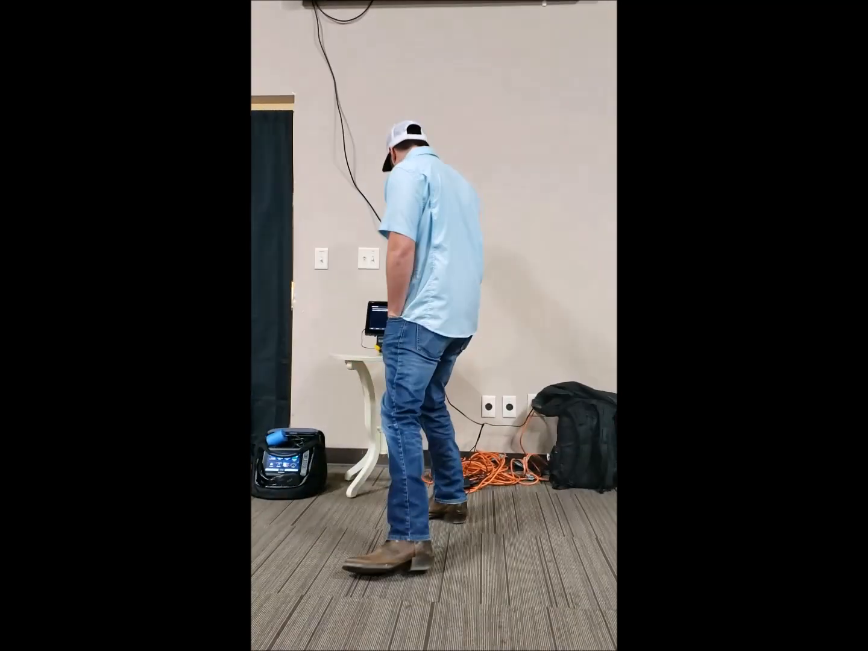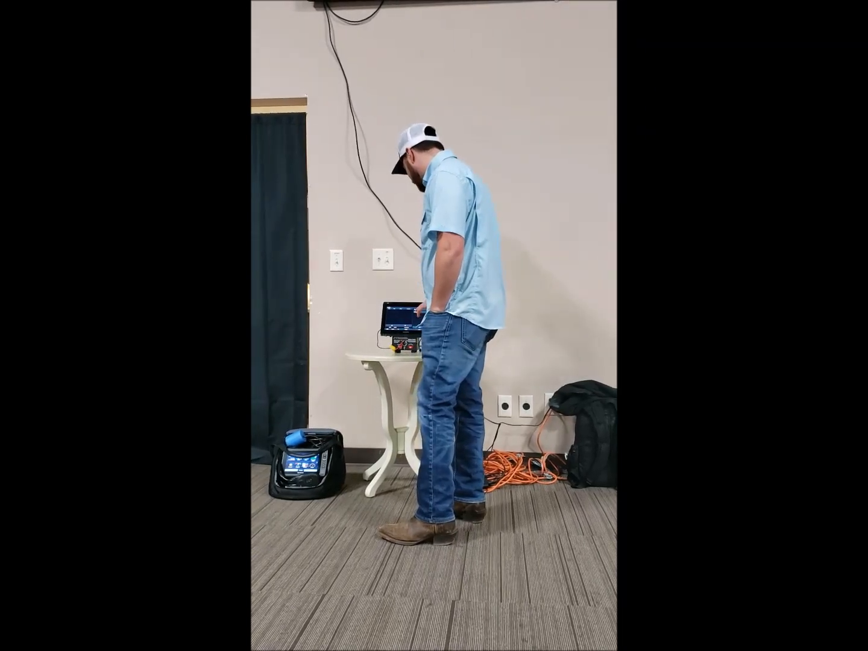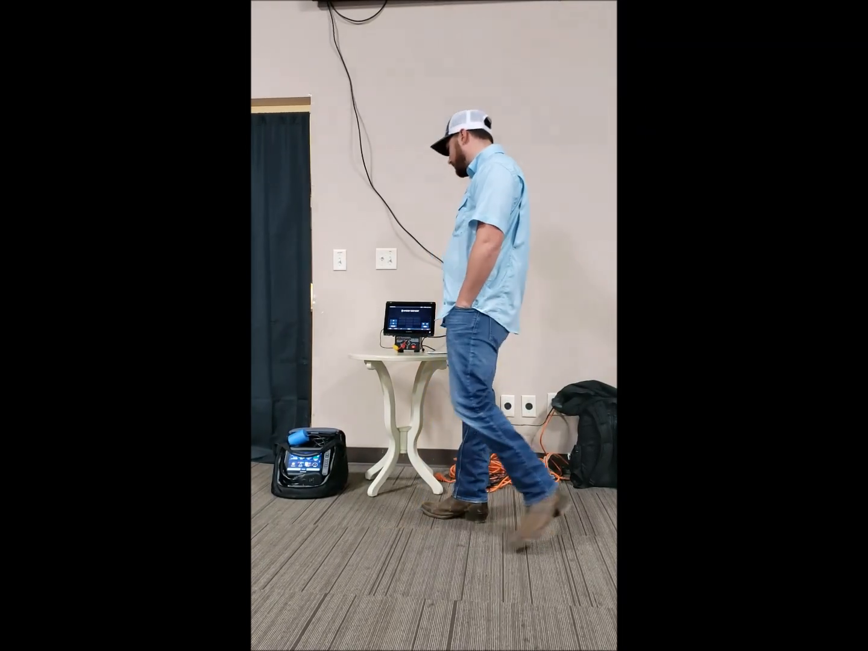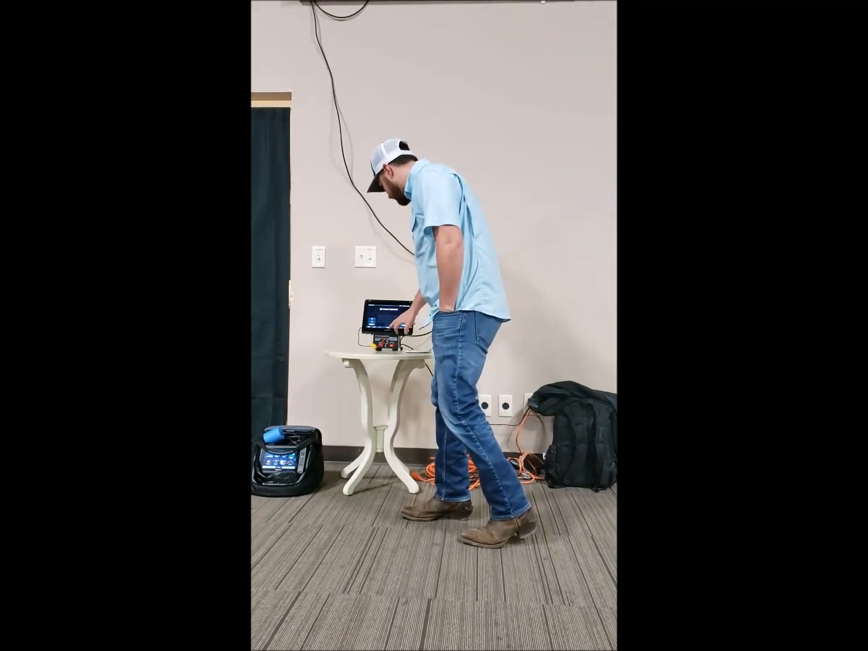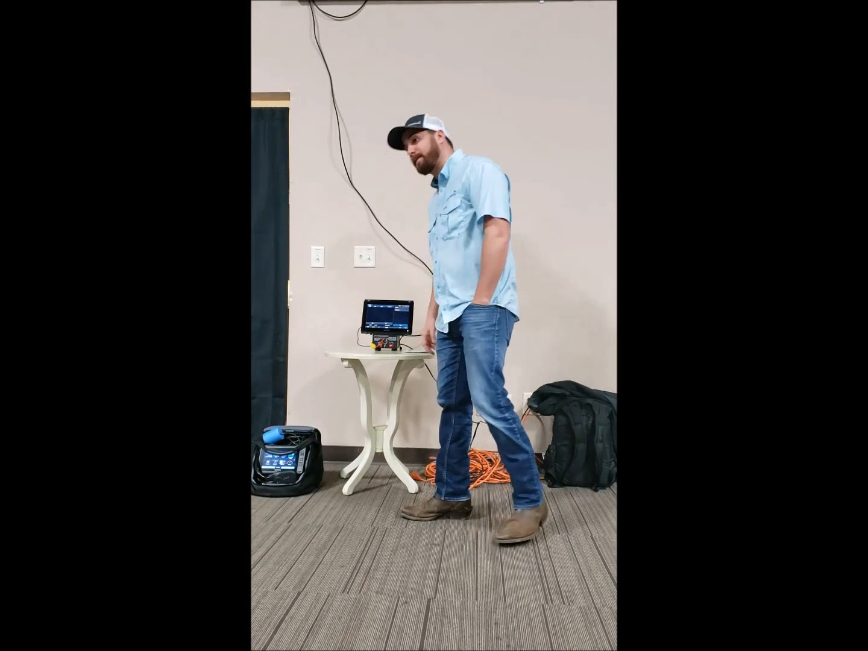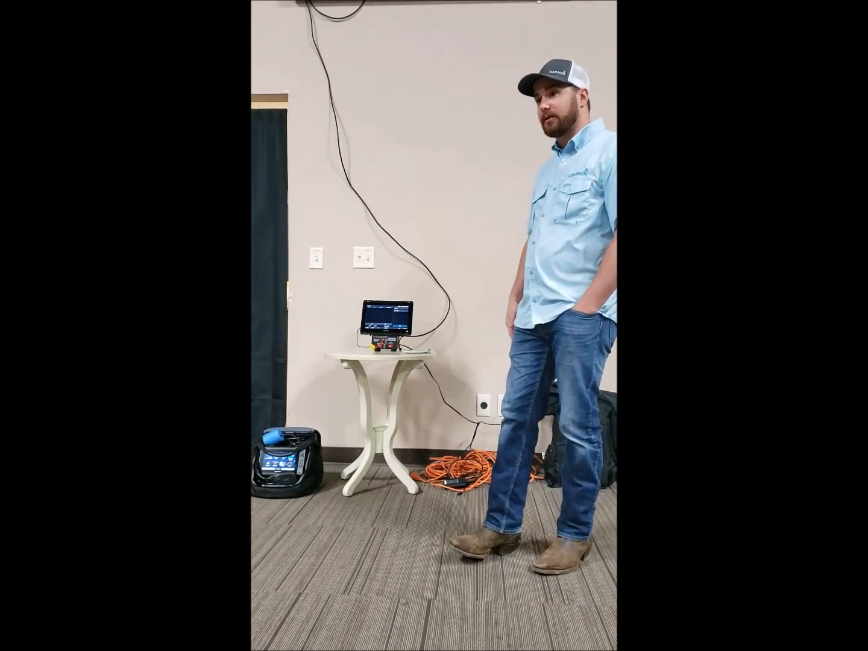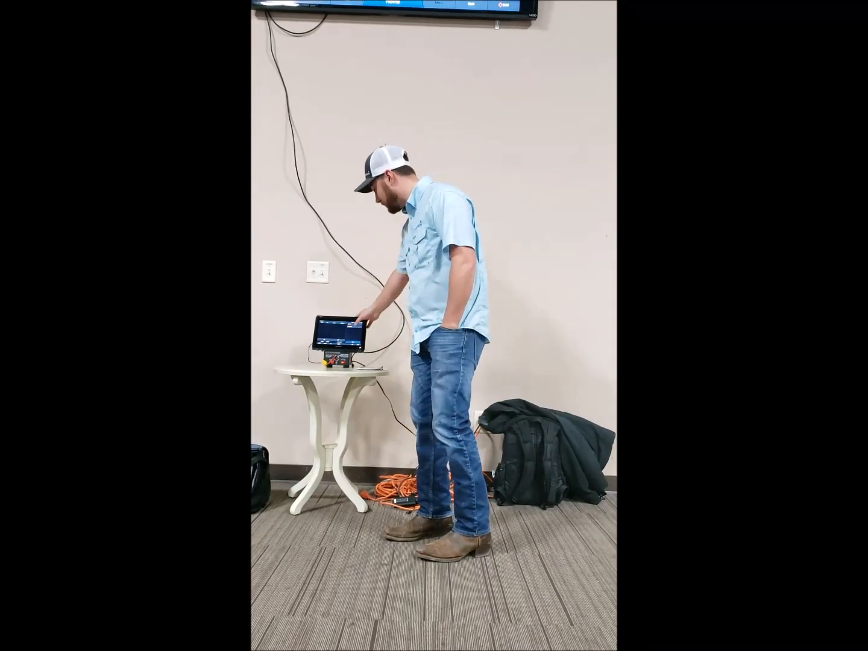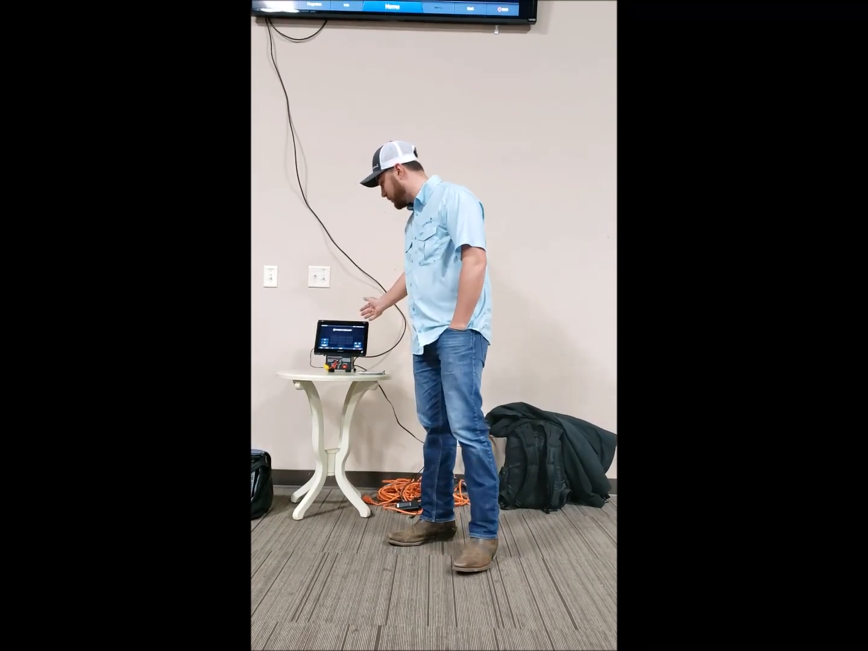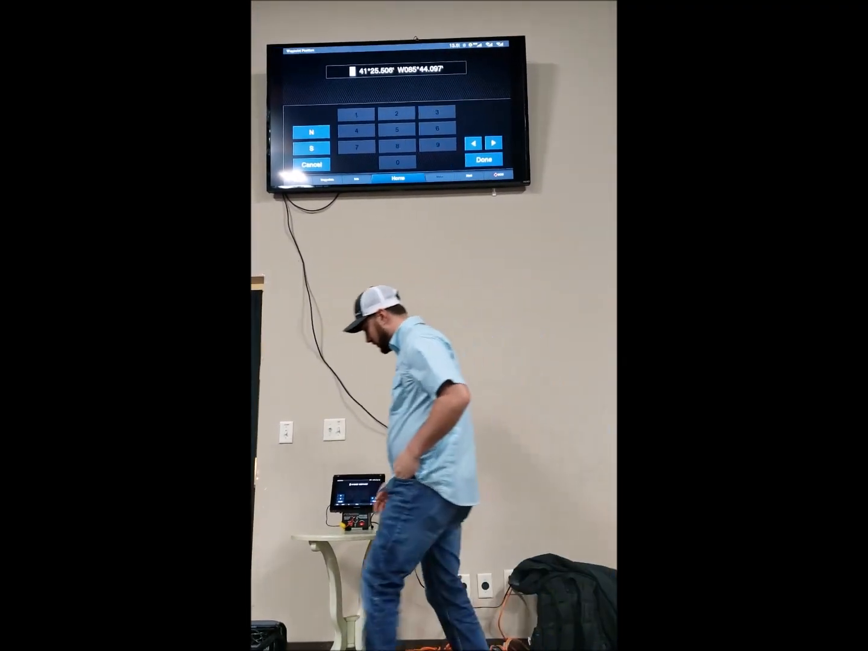One other thing was waypoints, or coordinates. You can do a new waypoint, and then we can just enter the coordinates right there. If they give me theirs, I can punch them into the unit, and that's going to create you a waypoint. So we went to waypoints, went to a new waypoint, and then we entered coordinates. That's going to be the same thing on the Echo Map units as well.